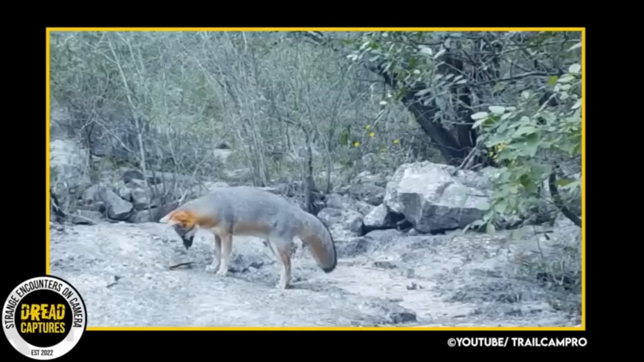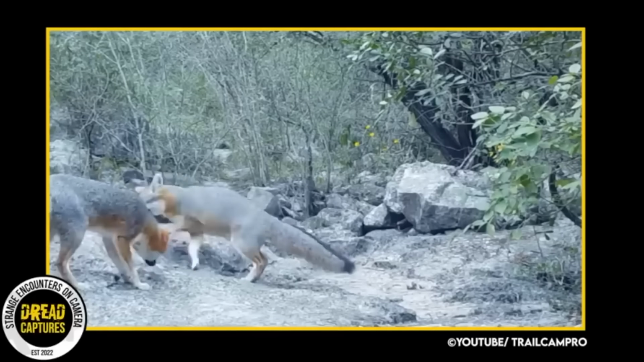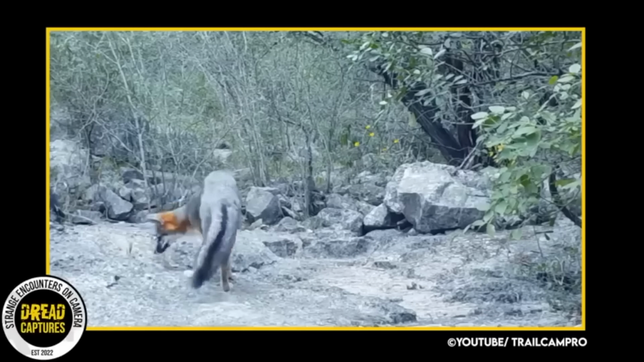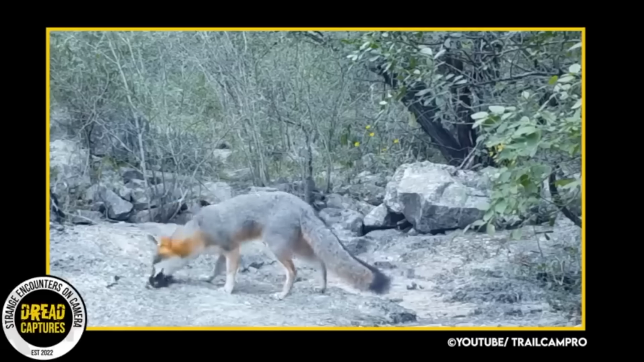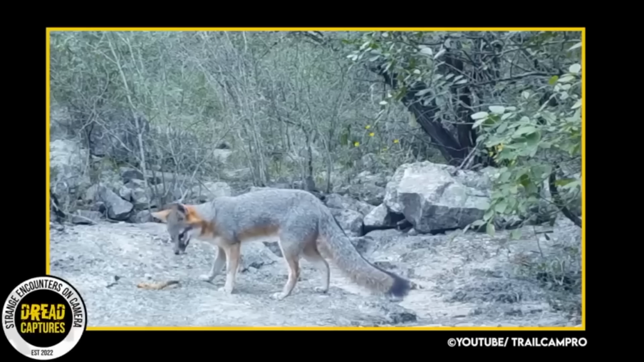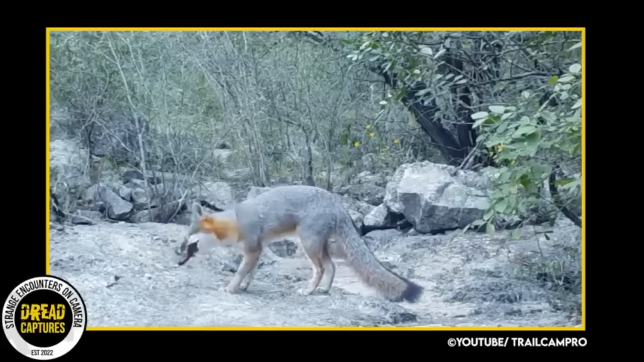This next clip in the compilation shows some beautiful foxes. And man, let me tell you, they do not look like this in the part of the United States that I'm from. These guys are a cool-looking silver and black with reddish underbellies. Correct me if I'm wrong, but I think these are gray foxes. Red foxes are most common around me. And as you can see, they're having a little fun on this rock bed.